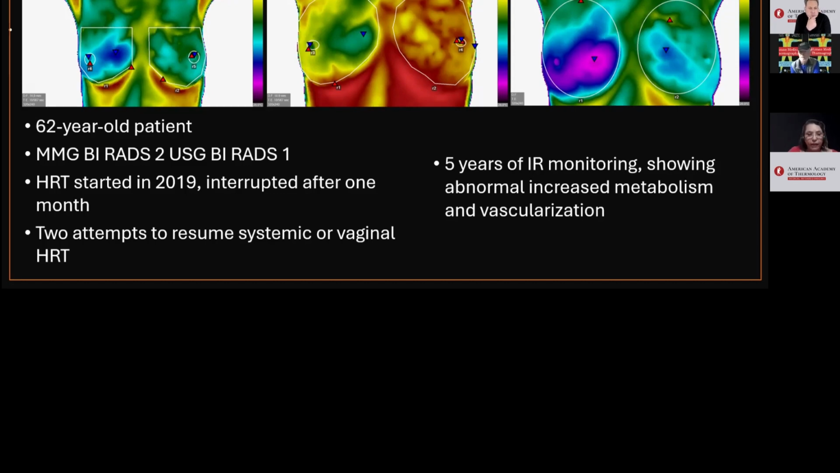She initiated HRT in 2019, but had to discontinue it after 1 month due to a significant increase in metabolism and corollary-type vascularization in the left breast, raising the thermovascular risk to level 4.